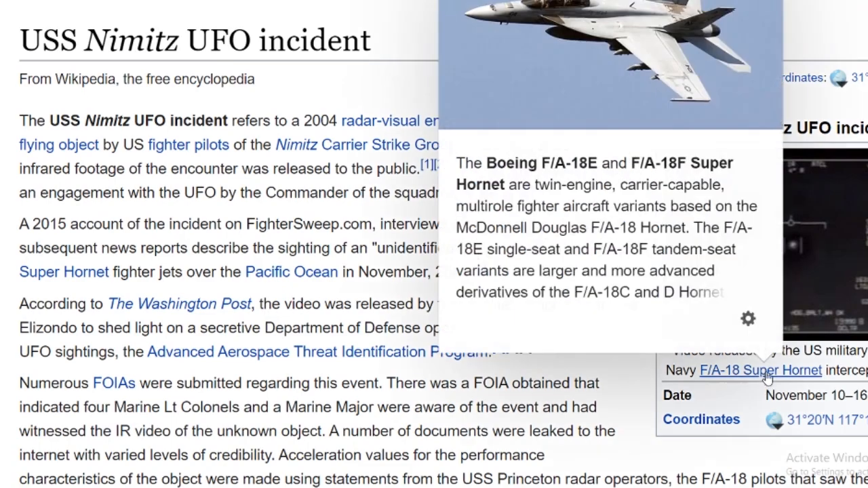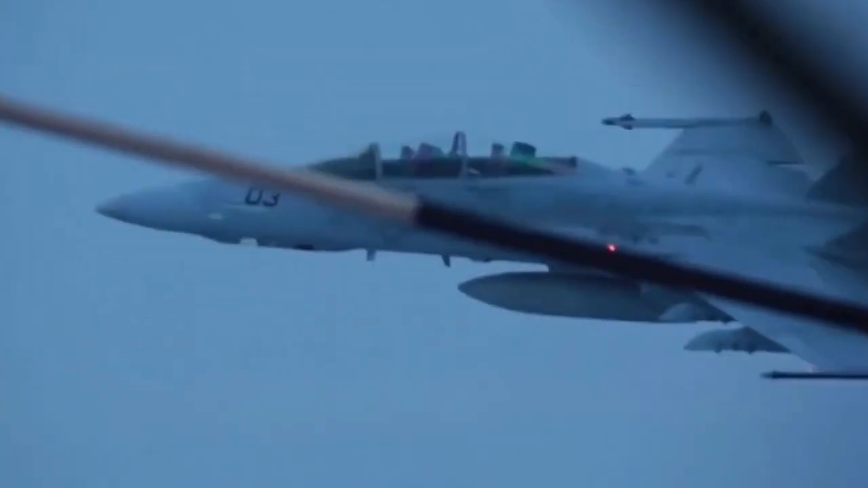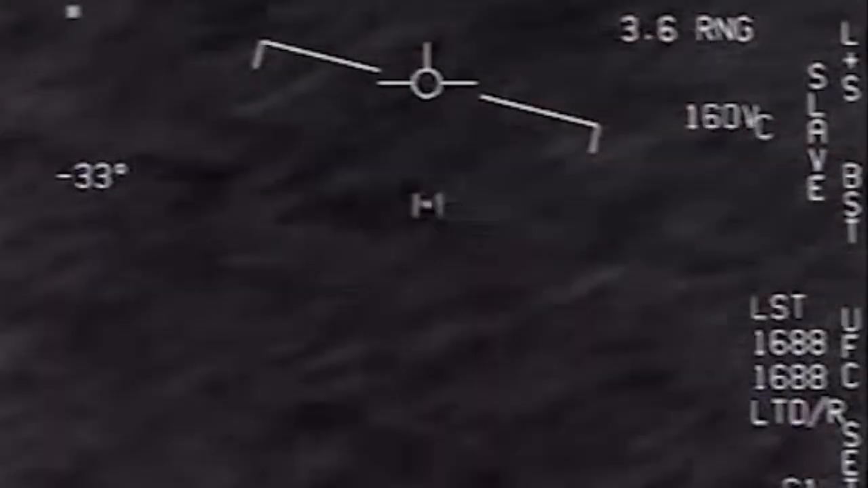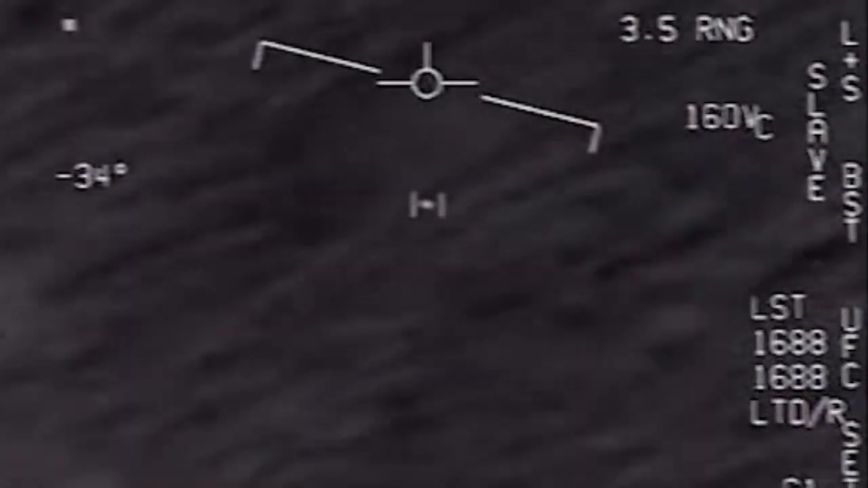Like, poof, gone. That is Commander David Fravor, and he was flying the F-18 Super Hornet, which recorded that famous UFO video. This incident is also known as the USS Nimitz UFO incident, and 3 videos were released to the public on December 16, 2017. In this video, we are going to analyze all 3 videos in detail, but the main